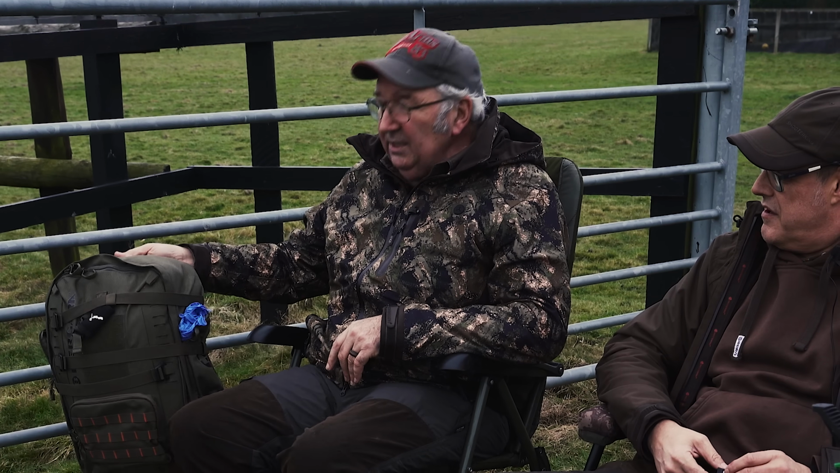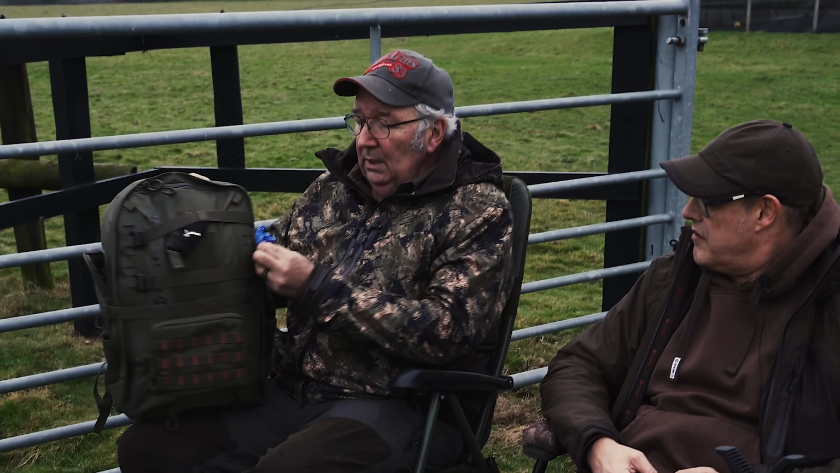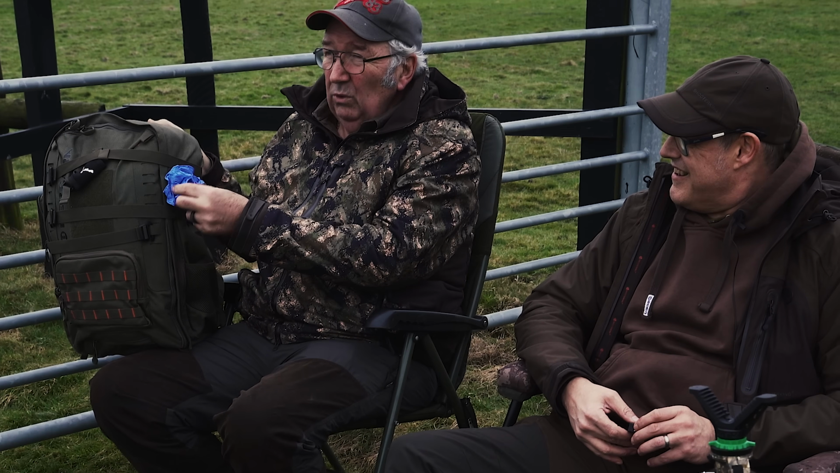Rucksack. I wouldn't be without something to carry my stuff in. I've got a jacket in there in case it really chucks it down. I've got some rubber gloves or surgical gloves.